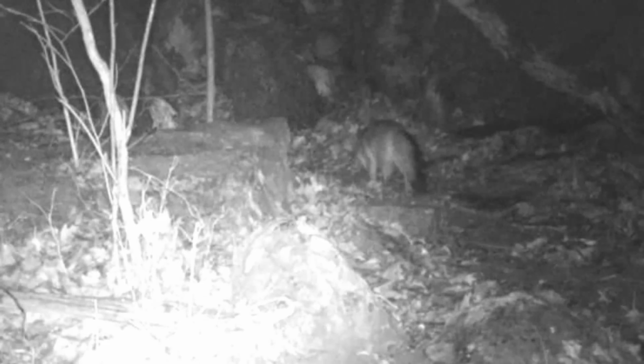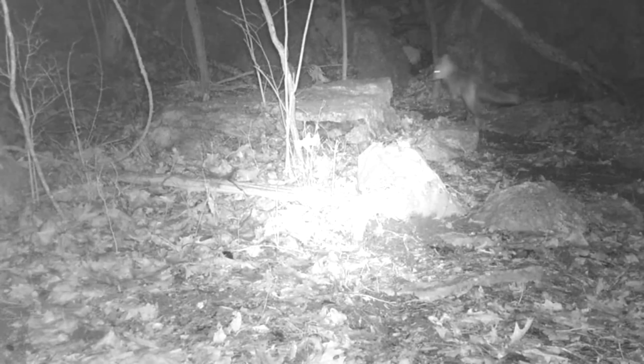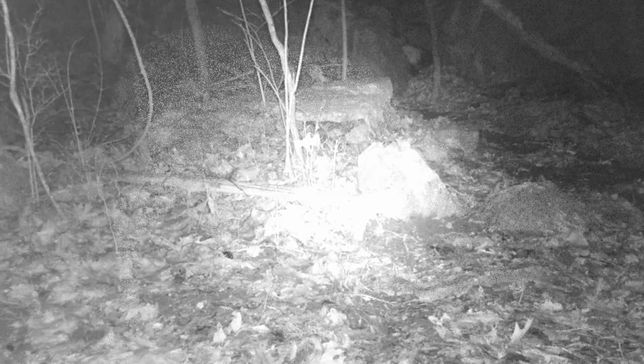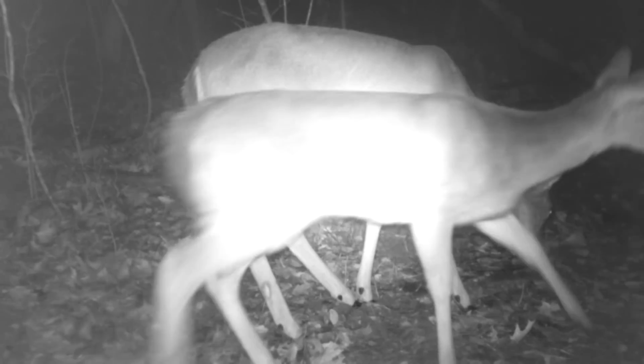There's old Freddie or Betty moving through. And there's the red fox. Camera went off and made it nervous. I can't catch him during the day, but I will sooner or later. And the deer just browse through night or day.